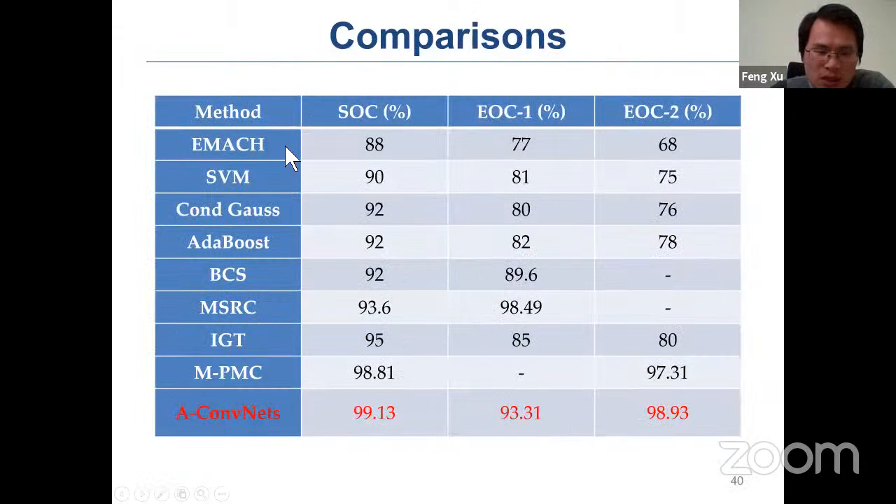Overall, we compared our method with the state-of-the-art, and all the state-of-the-art methods back then were non-deep learning methods, so they were conventional methods. We can see that our method outperforms the existing approaches.